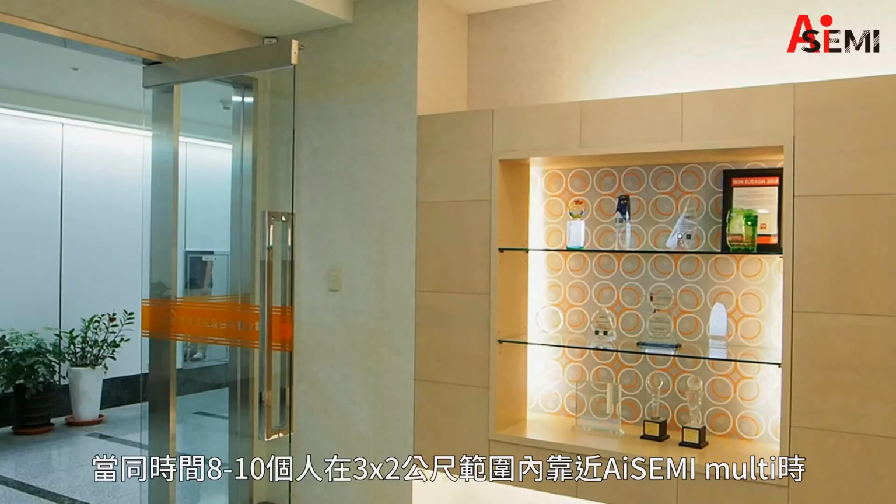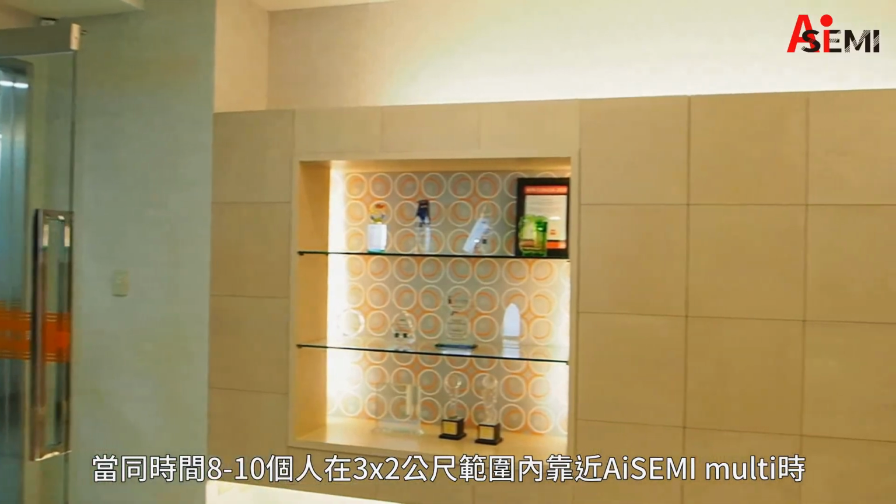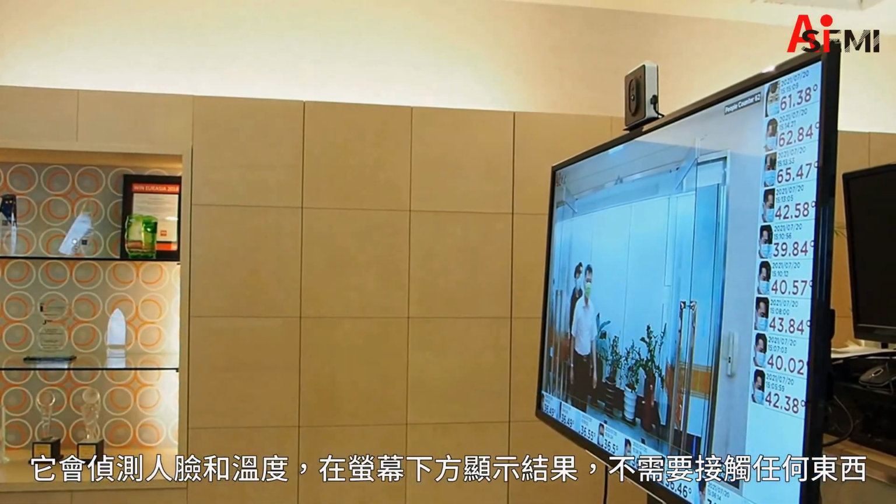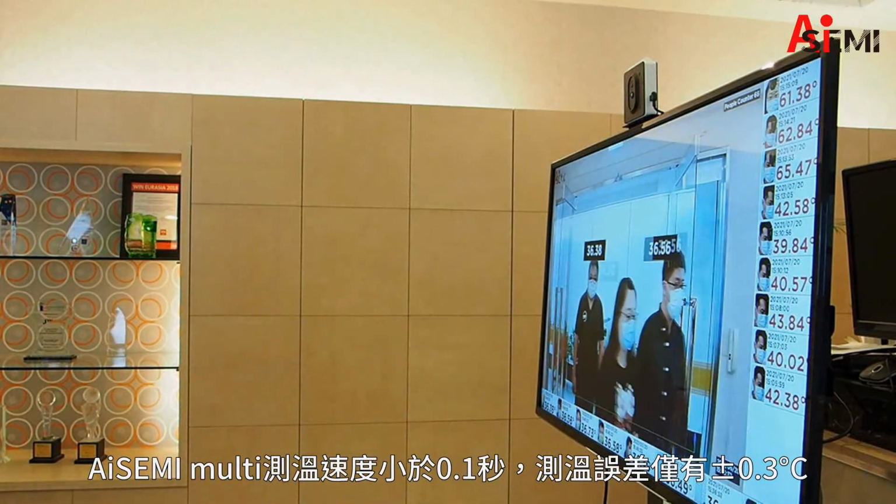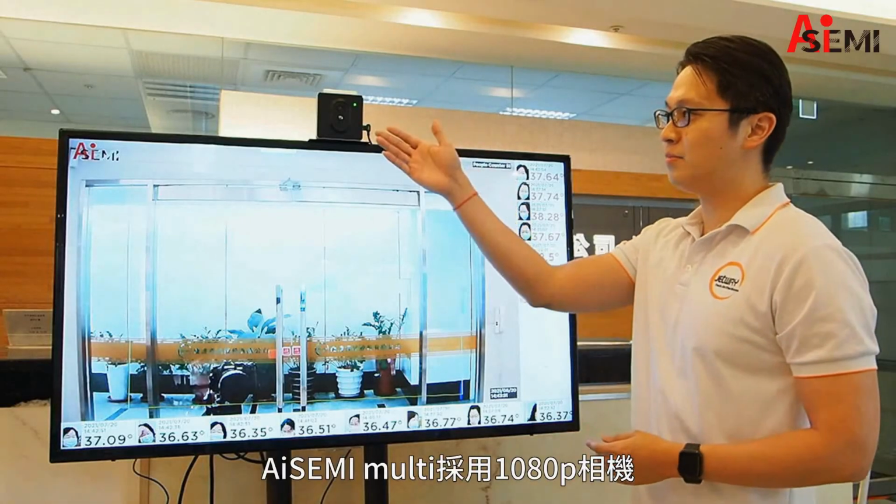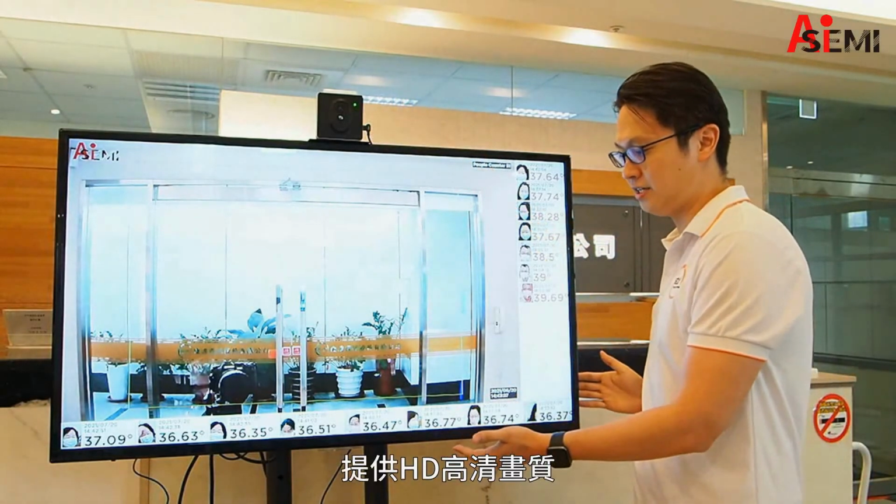When people approach AiSEMI Multi, it will simultaneously detect 8 to 10 faces of people and their temperatures within a 3 times 2 meter area. AiSEMI Multi will show the results on the screen without having to touch anything. The temperature screening takes less than 0.1 second and the sensor is accurate to plus or minus 0.3 degrees. AiSEMI Multi uses 1080 pixel cameras that provide high definition picture quality.